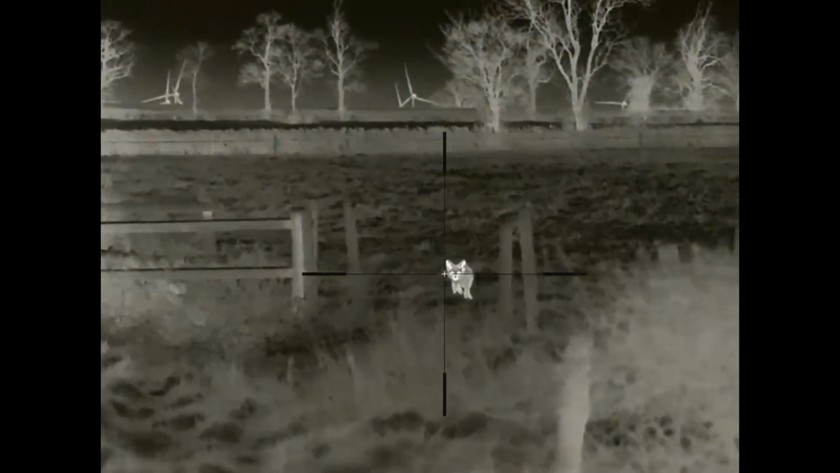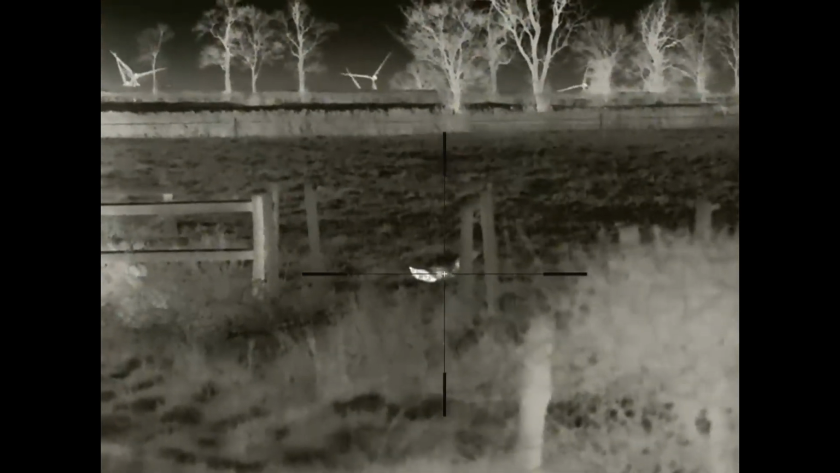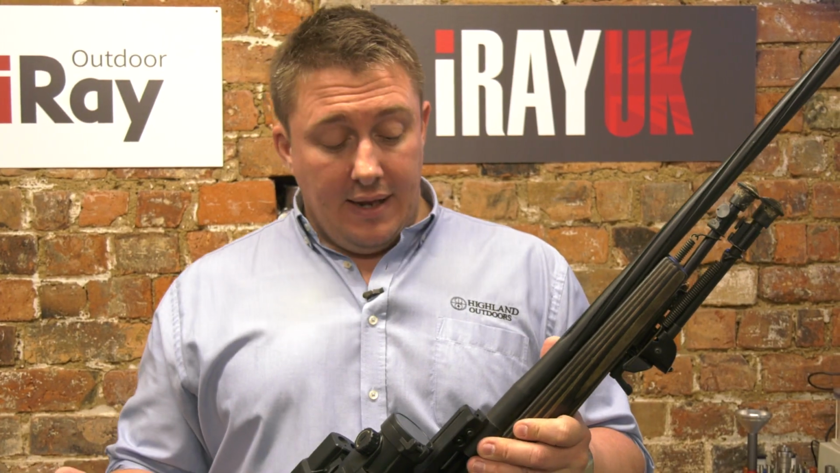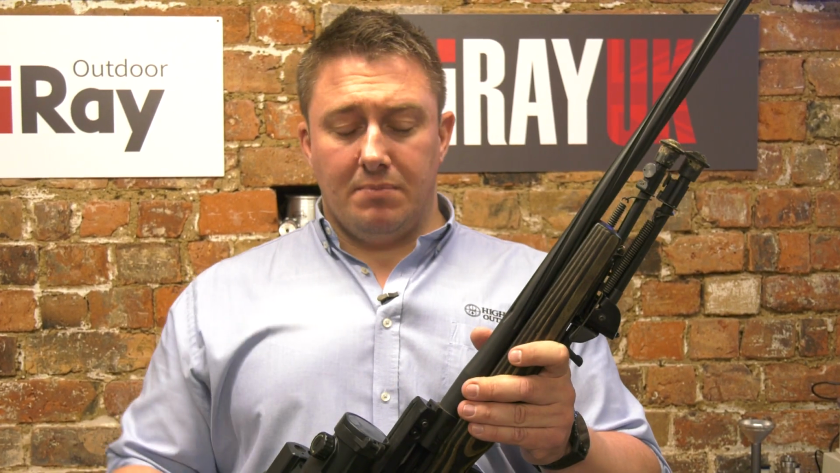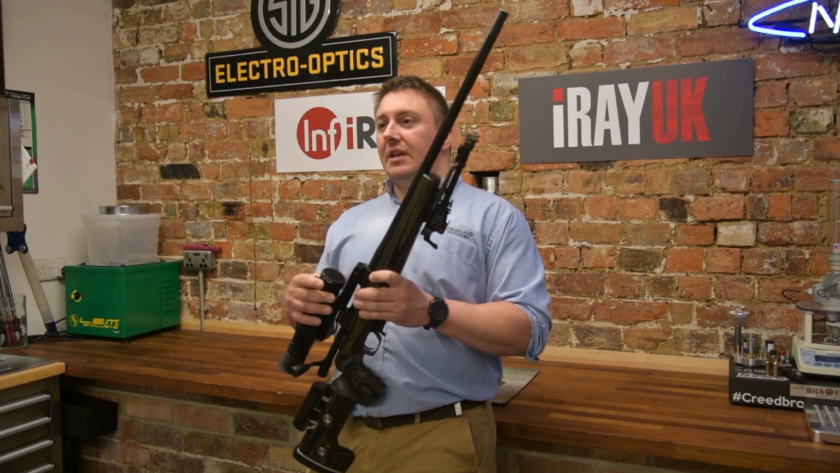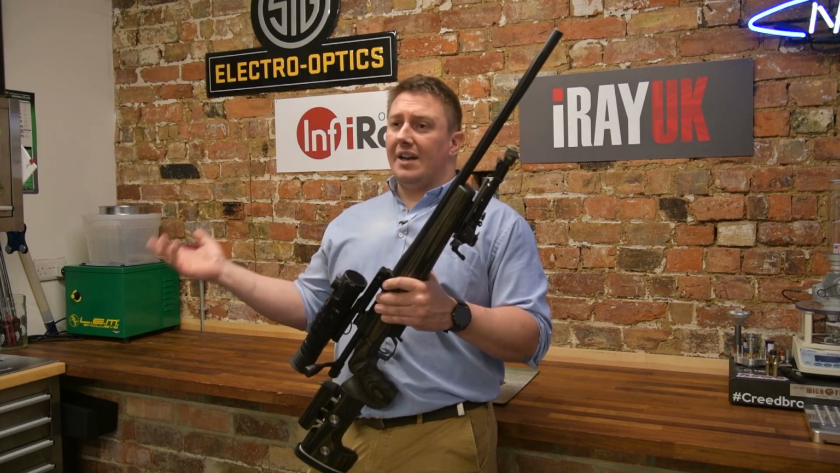Have you been using that bit of kit? Yeah, so I've been using this across 3 or 4 different rifles now, depending on what I've been doing and where. And you've got 3 different zero profiles, so switching between, this is my 223, I'll swap between my 204 and my 243 quite regularly, and it's also had some time on my 308 as well.